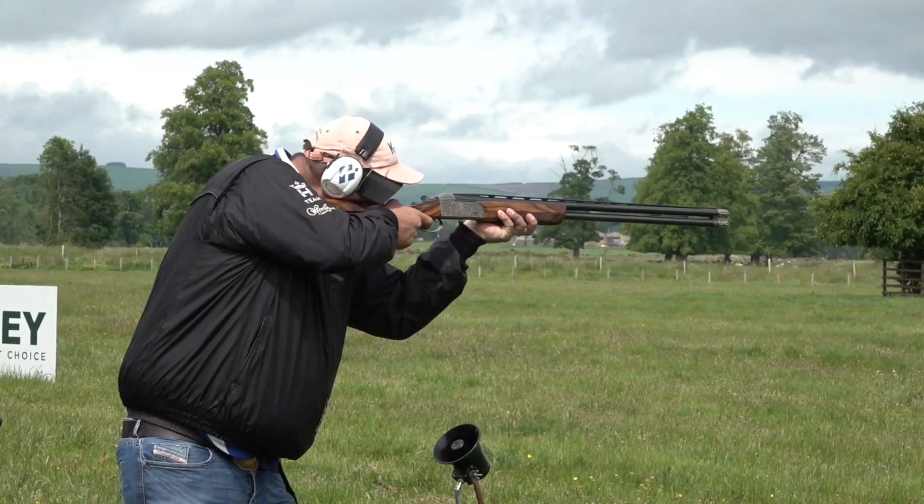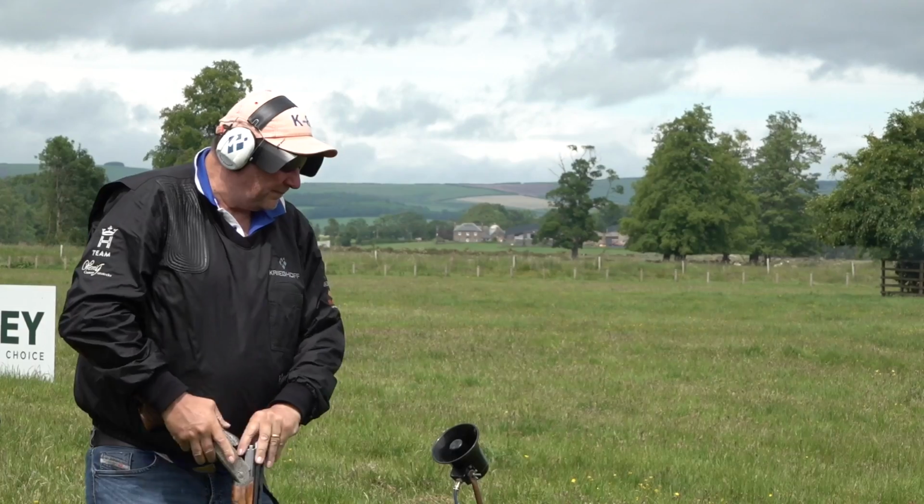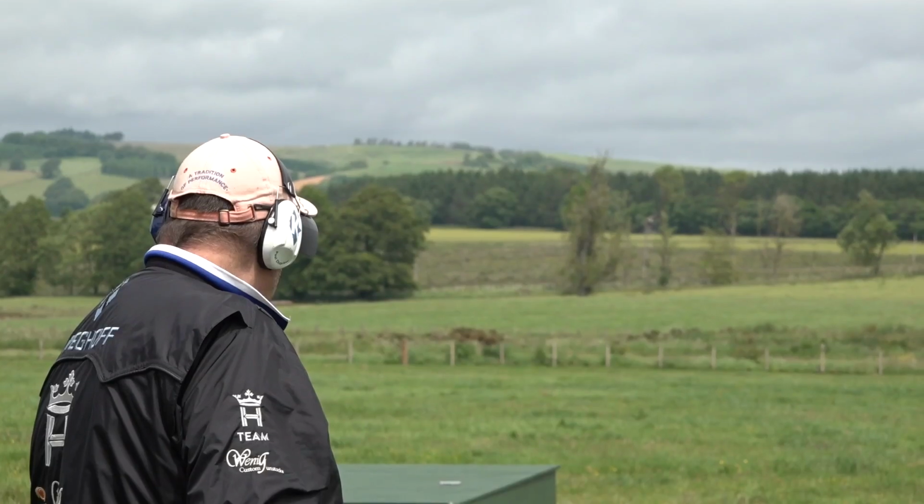If you miss it with your first shot and hit it with your second, you score 2 points. But if you miss the target completely, it's 0 points. There's 4 rounds in total, so a total score is 300 points, and it's classed as 100/300. That's the perfect score. 100 kills, first barrels, is equivalent to 300 points, so that's a 100/300.